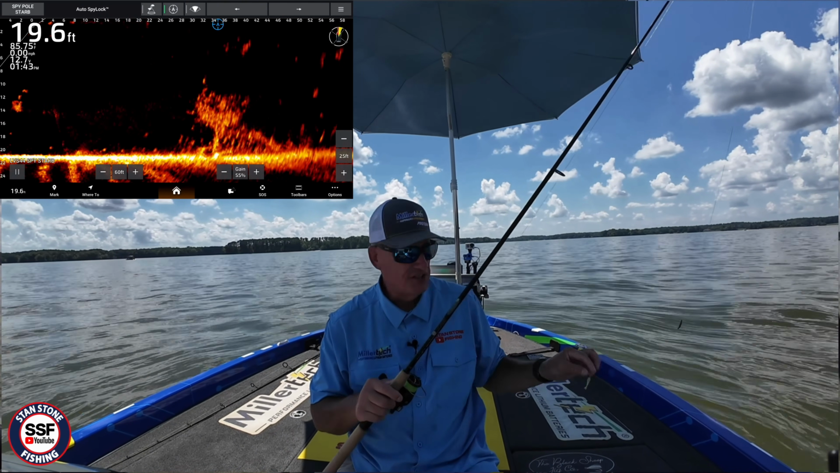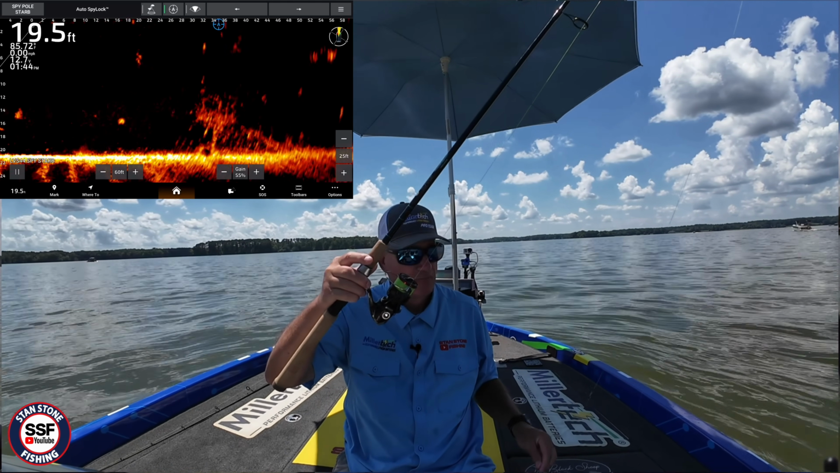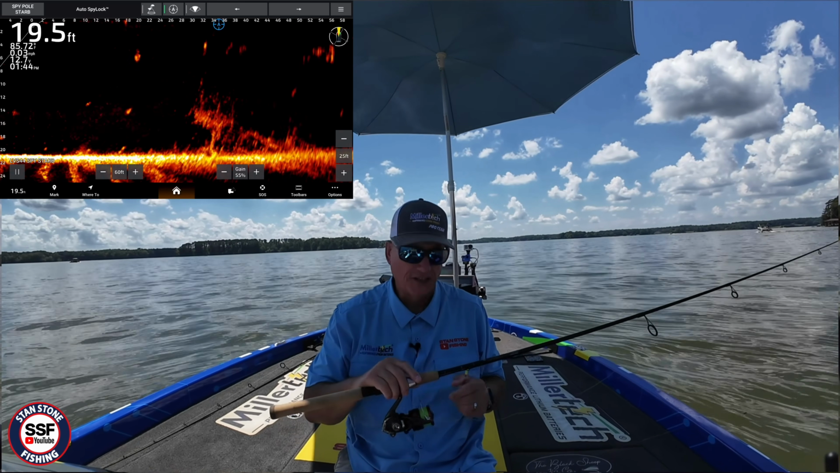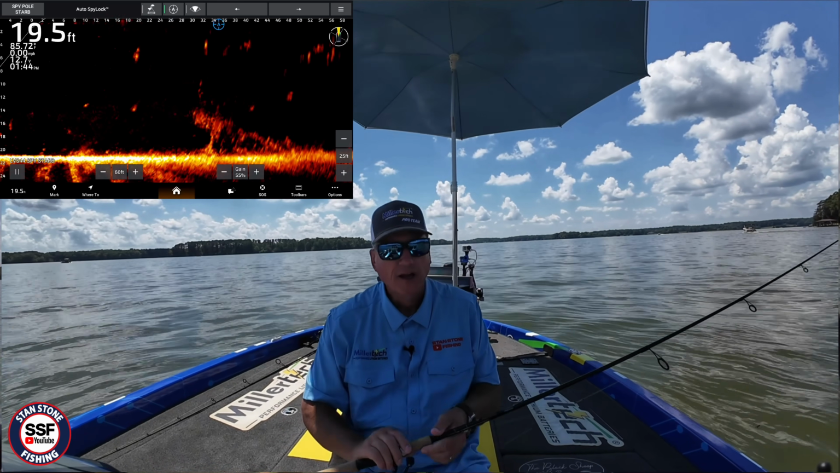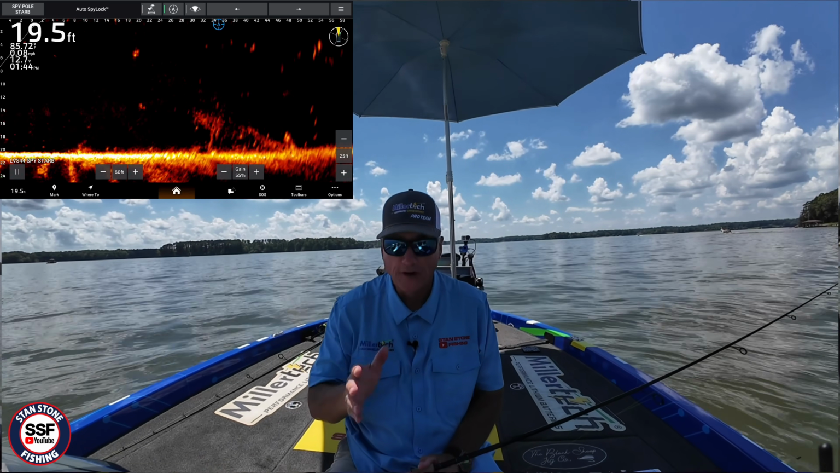We're not here to catch any fish today. I just want to get out and show you what this looks like. There's a bunch of little babies in this brush pile, and you never know, those little brim in there may hit the jig. If they do, we'll put them on the camera, but that's not what we're here for.